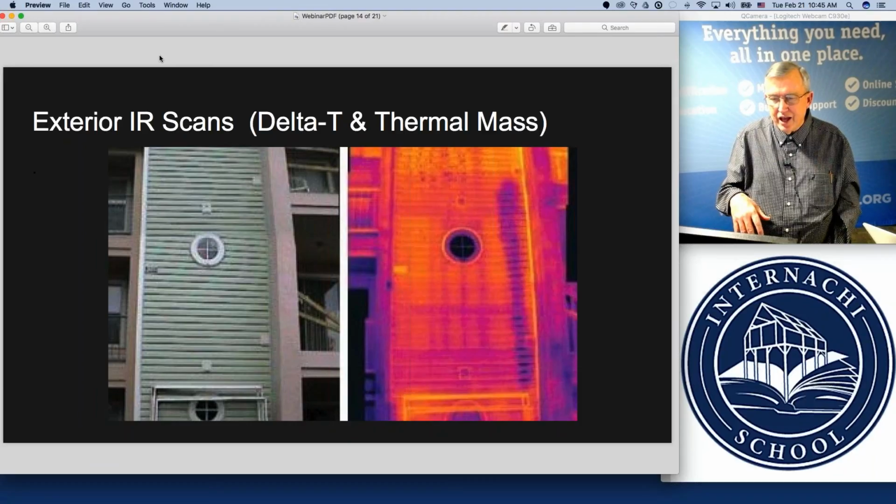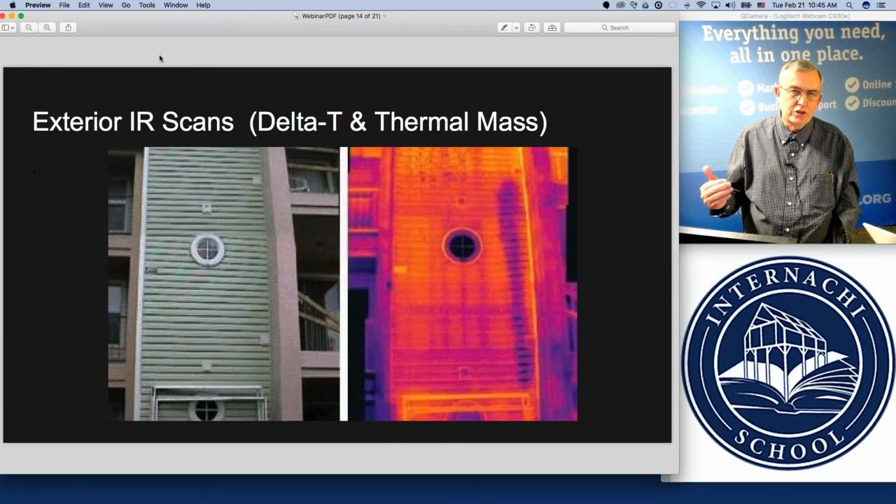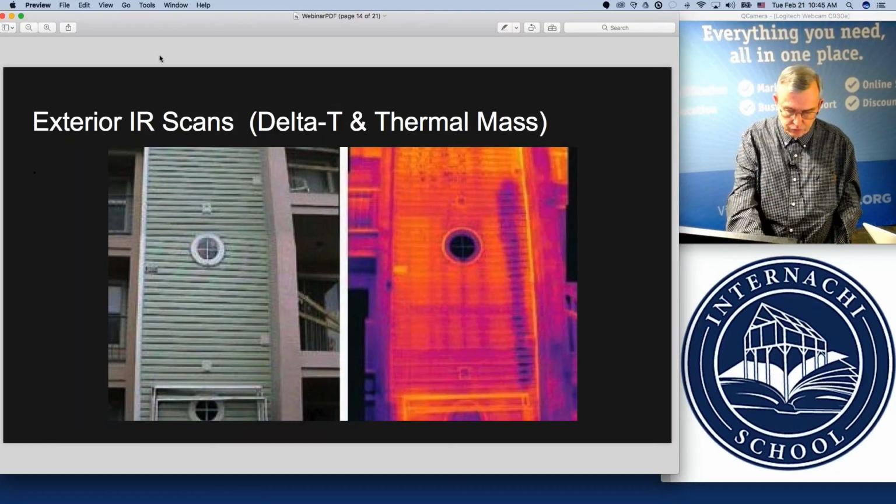And you can see how the whole process can get quite sophisticated if you want to rise to the level of getting maximum results from your thermal imaging camera and be respected and utilize the camera at a professional level.